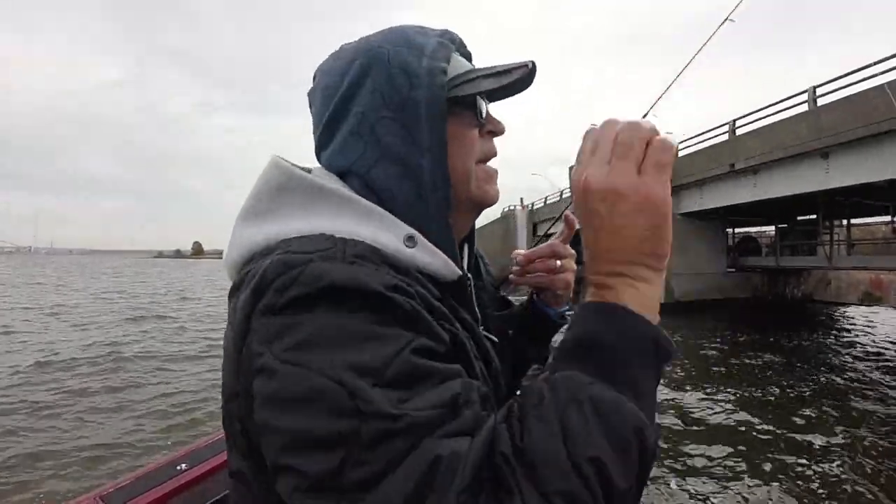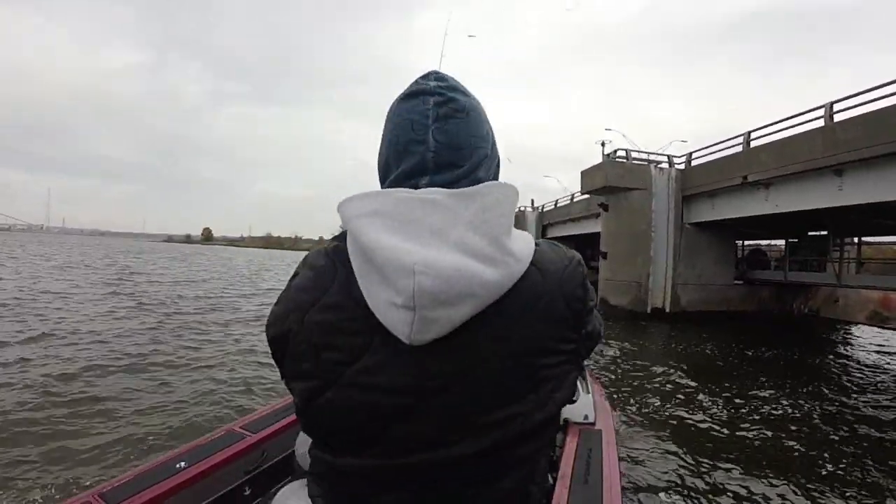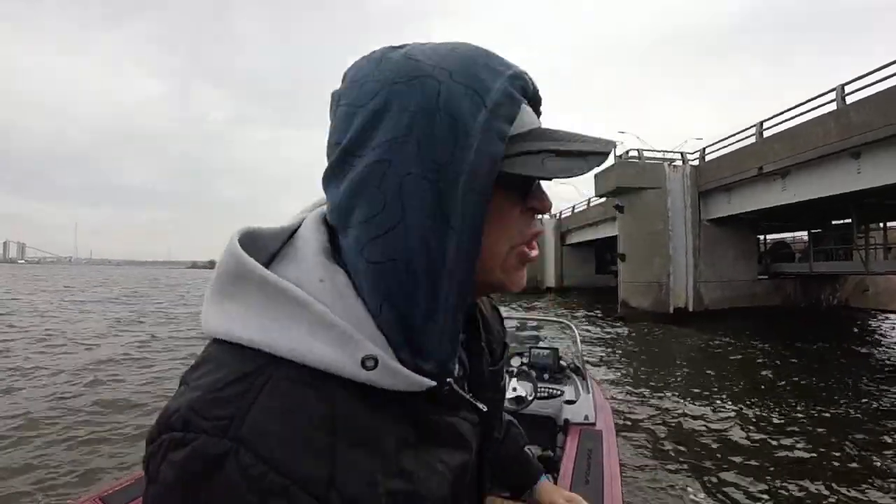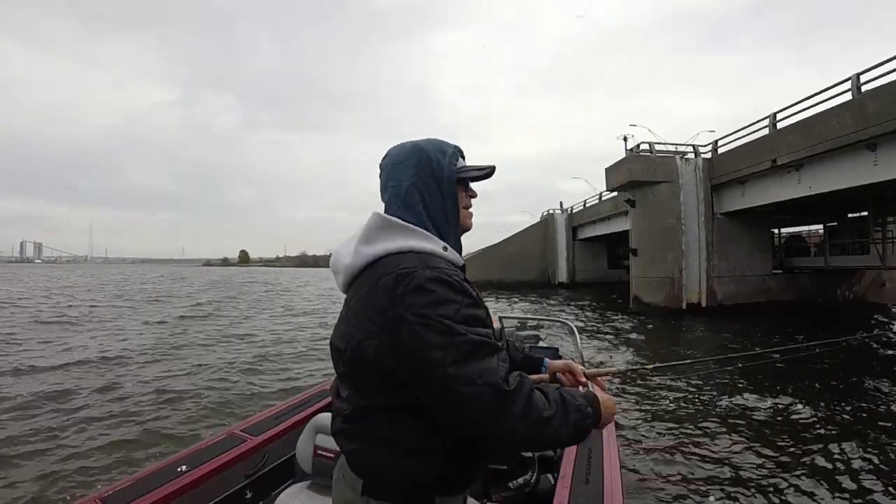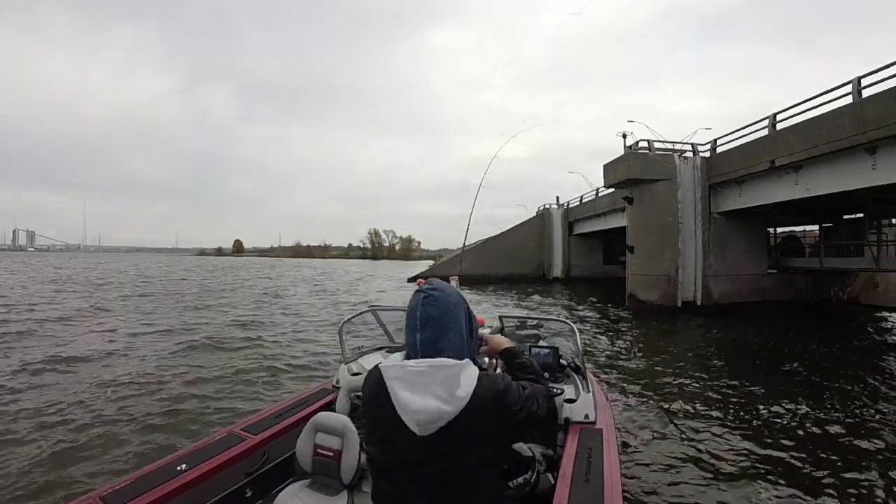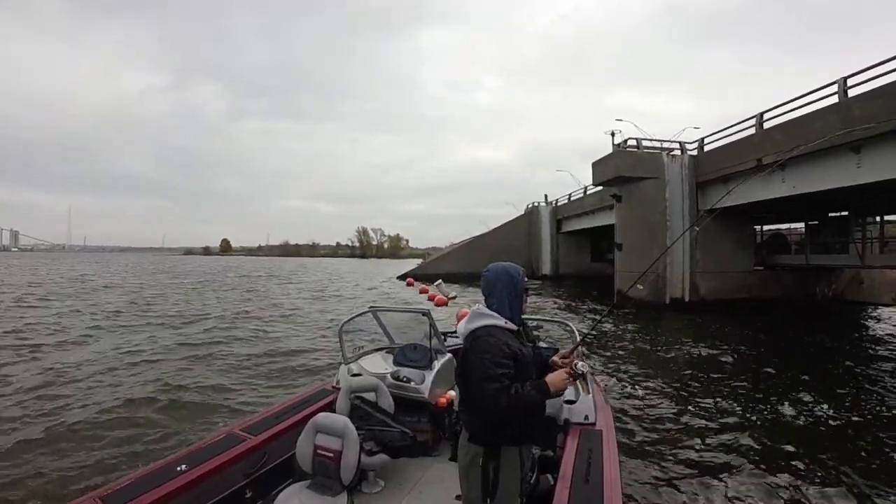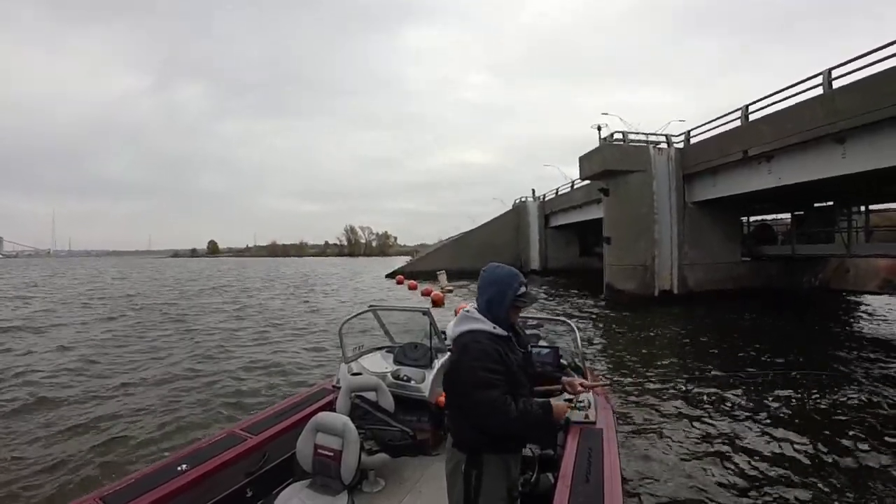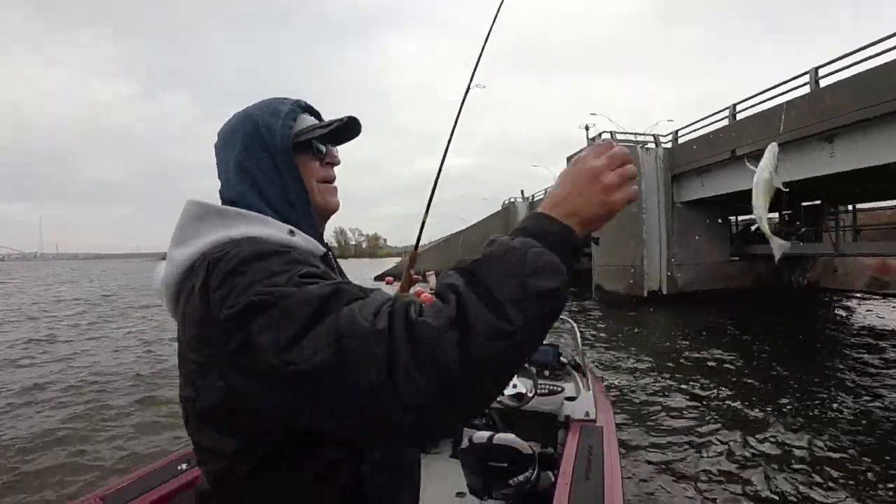All right, we're all rigged up again. I missed 2 bites, lost 2 minnows. Time for revenge. There he is. Must have actually missed another bite.